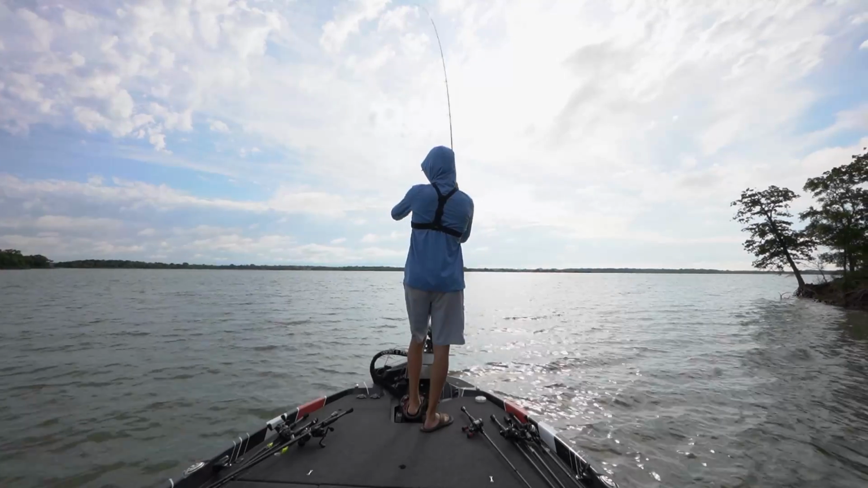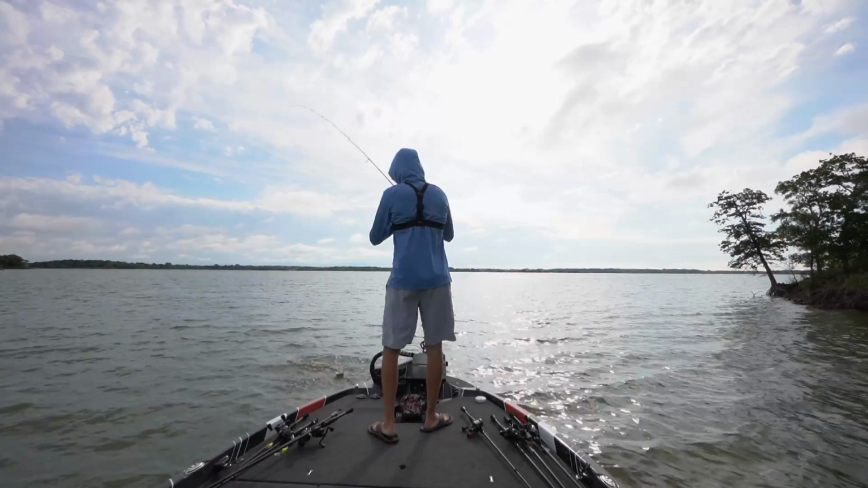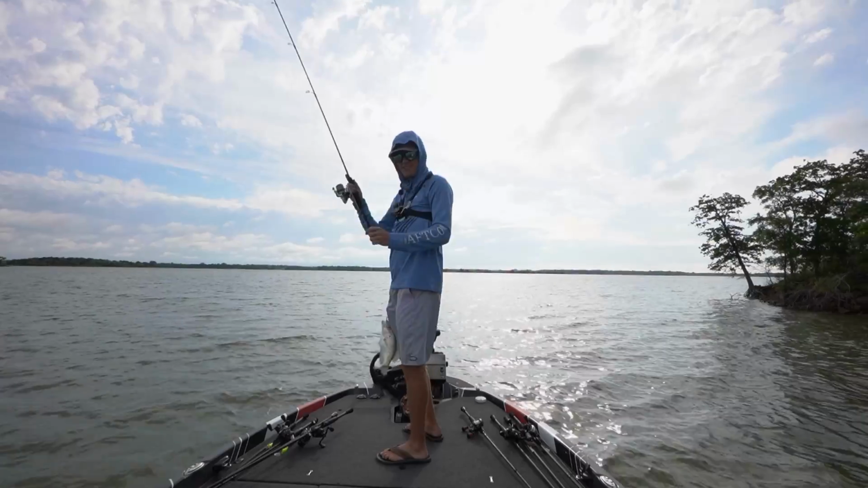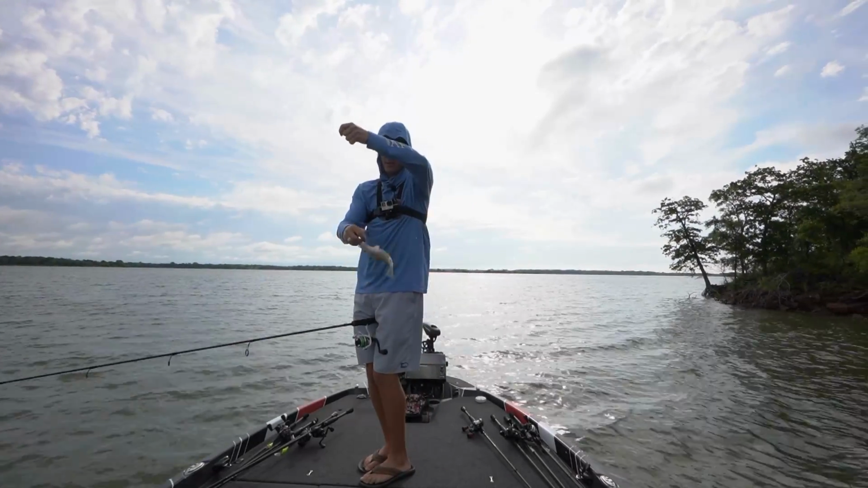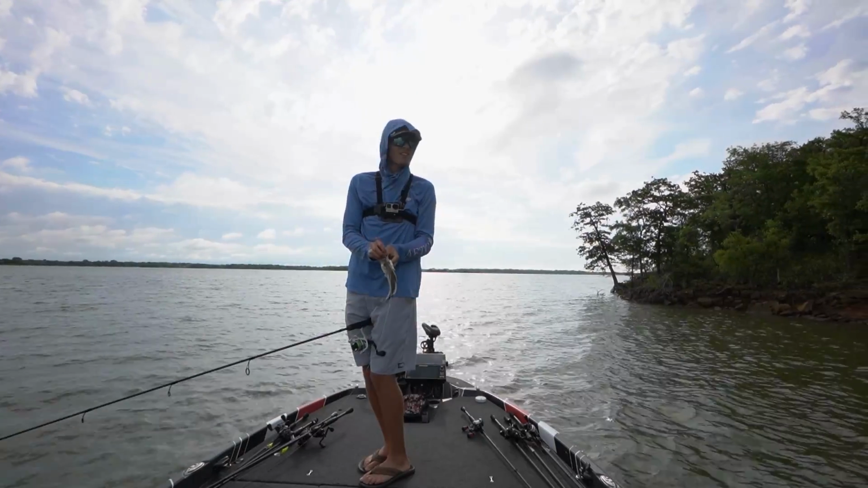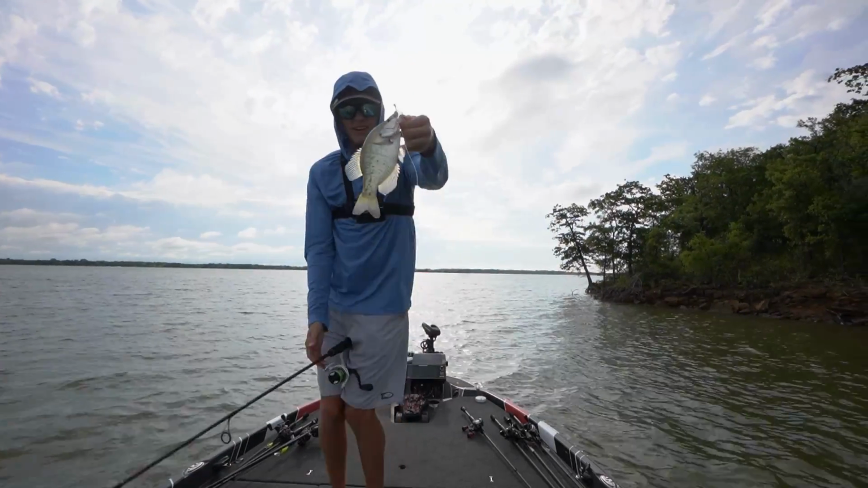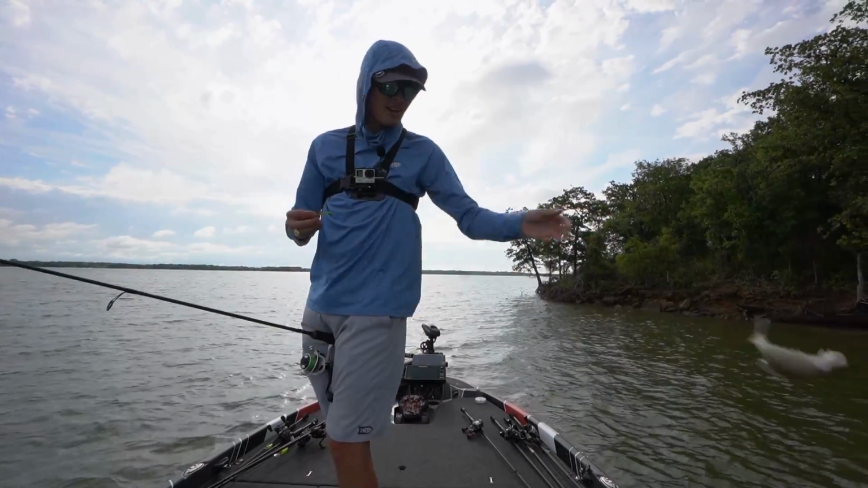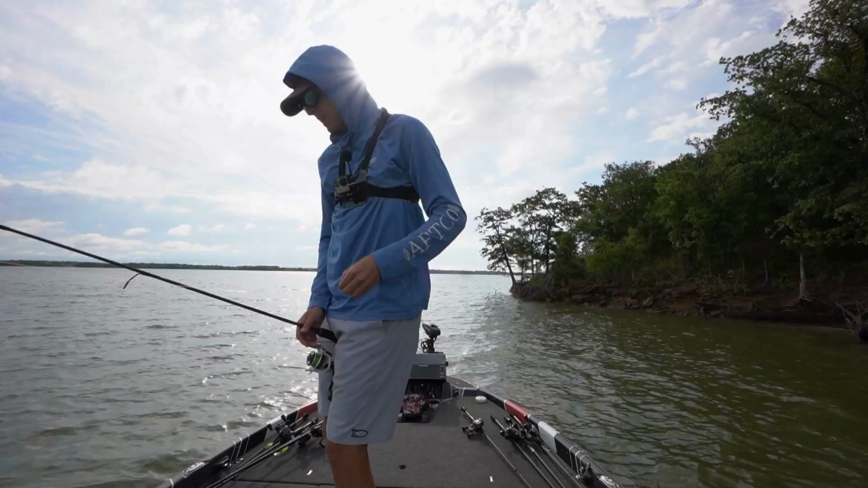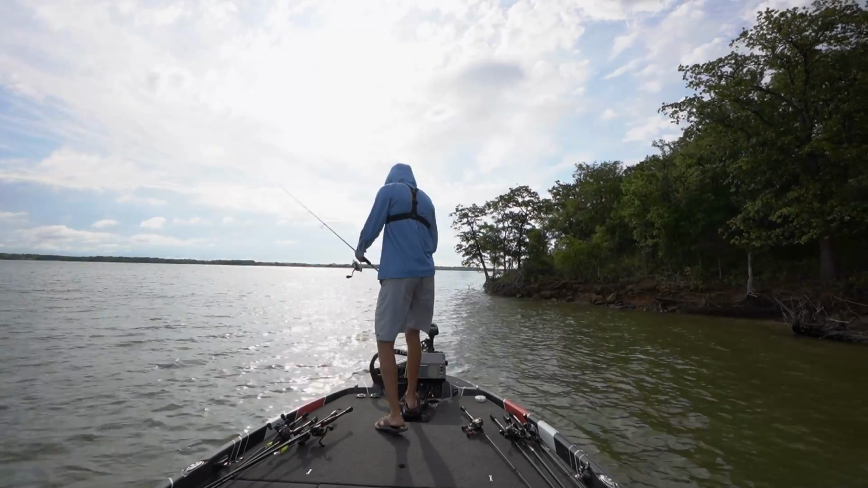Got one. Here we go. What do we got? We got a crappie. Let's go. This guy I think is too small to keep. Ouch. But that is what I like to see right there. A little bit of white crappie action on the Strike King, whatever this is called, lightning shad.